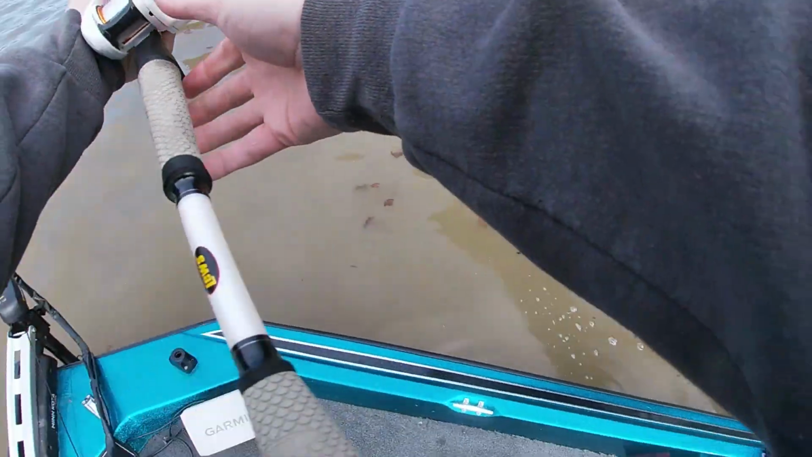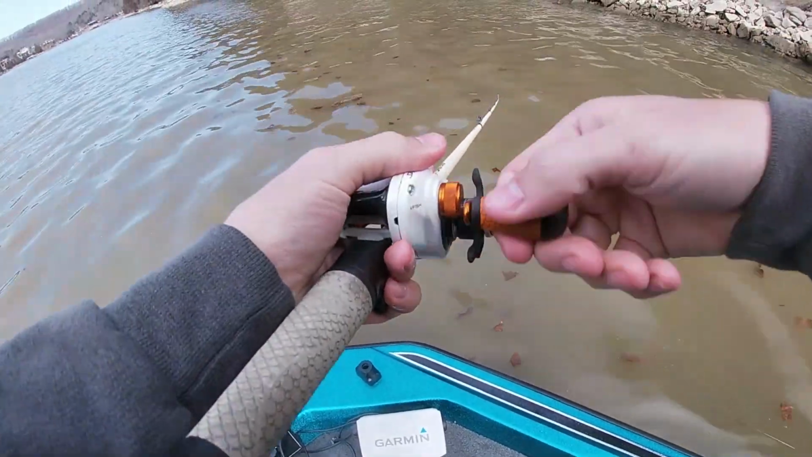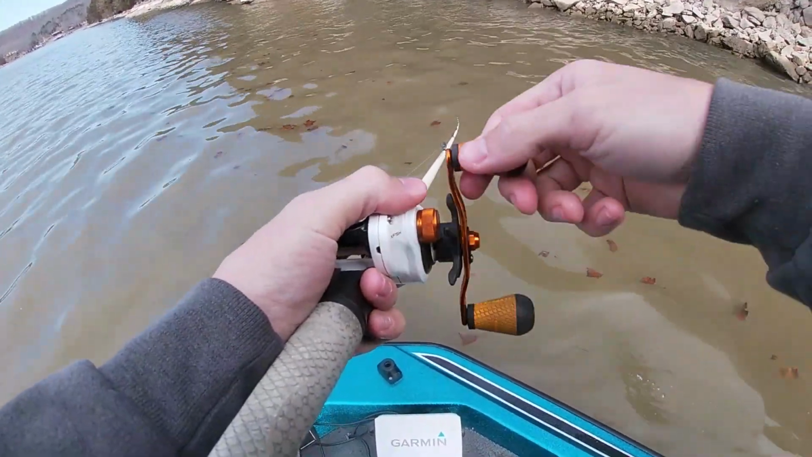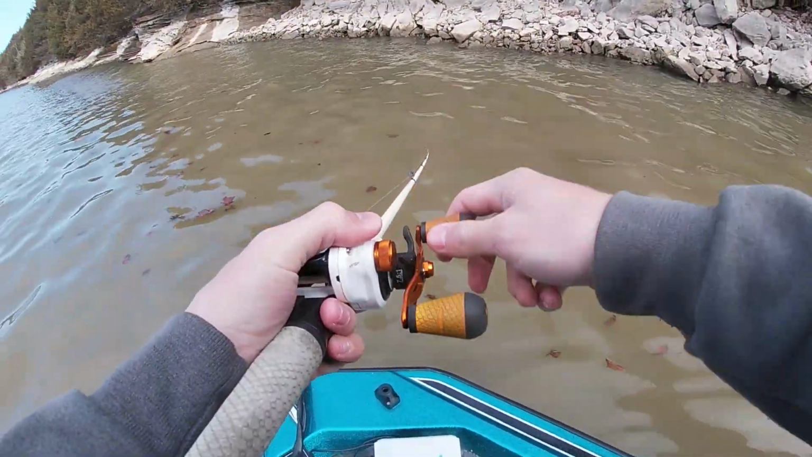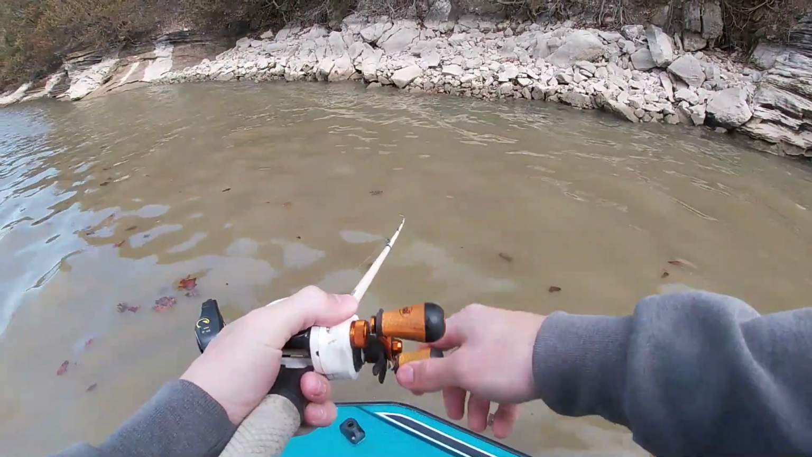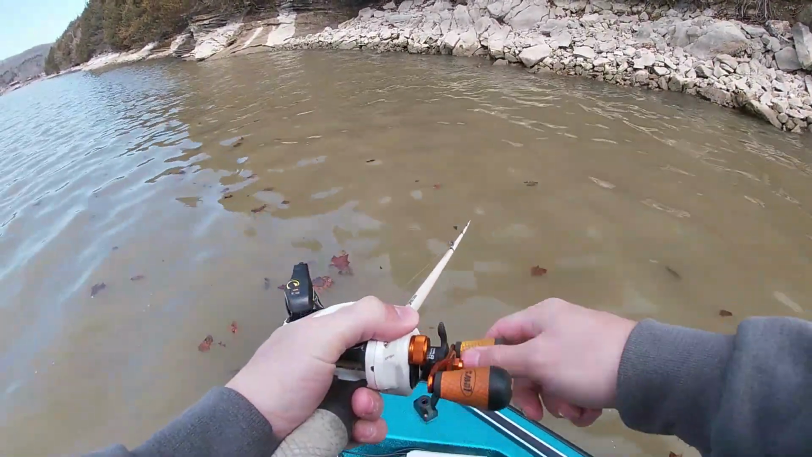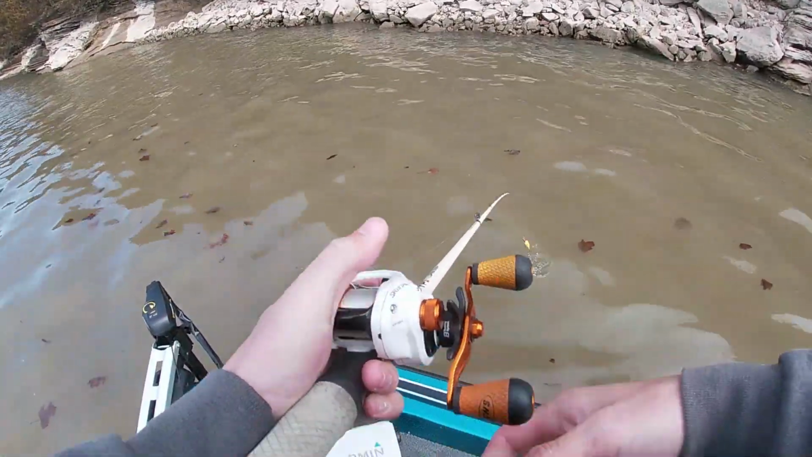See you, buddy. I'm fishing this area over here because it's a channel swing. The old river channel moves up here next to it, and there's some chunk rock shelves, kind of like this, where this rock's been broken up, and some of it's exposed above the water, some of it's below the water, but these bass are using it to feed up on the crawfish that are living in that rock.